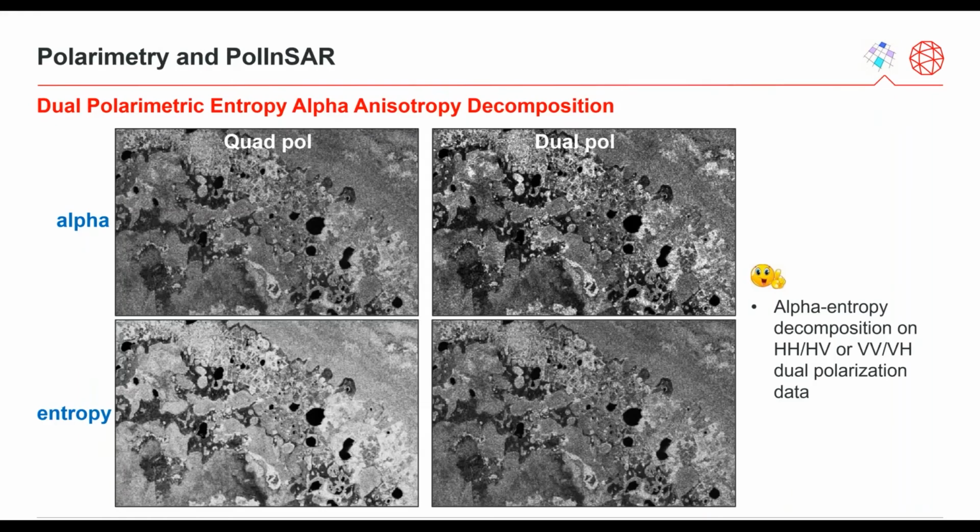The new tool, dual polarimetric entropy alpha anisotropy decomposition in the SARscape 5.6 Polarimetry and Pol-InSAR module, is a dual-pol version of the quad-pol entropy alpha decomposition that already exists in SARscape. This tool allows the entropy alpha decomposition on HH/HV or VV/VH dual polarimetric single look complex datasets, so on co-polarization, cross-polarization combinations of dual polarization SLC data. It is hence dedicated to sensors that only provide dual polarization data, as is the case for Sentinel-1.